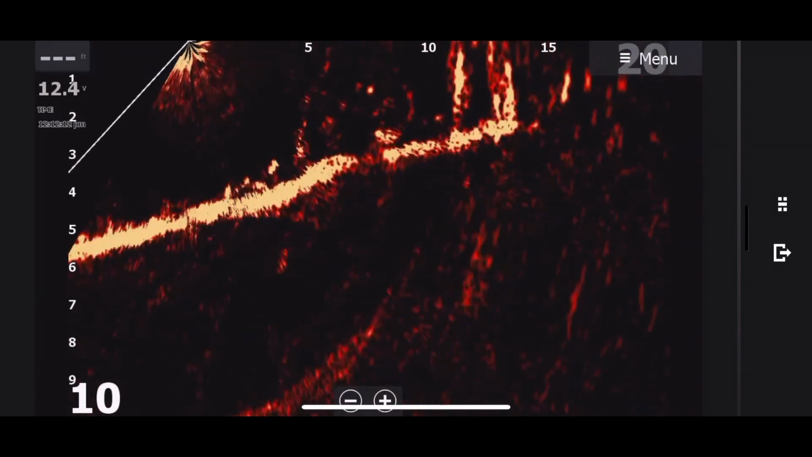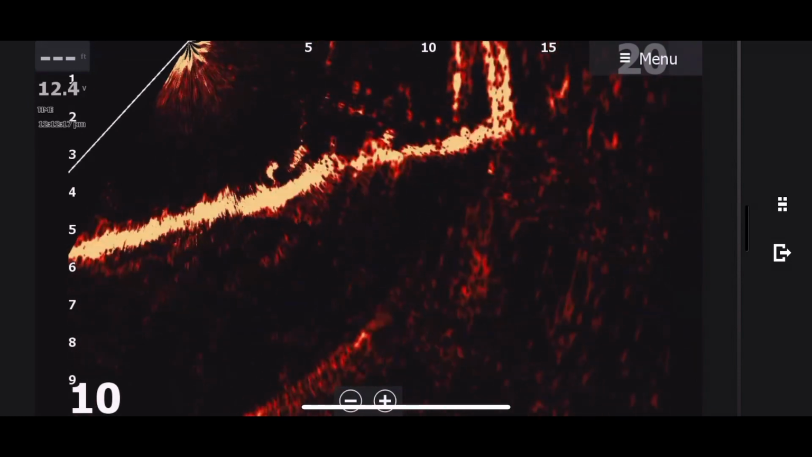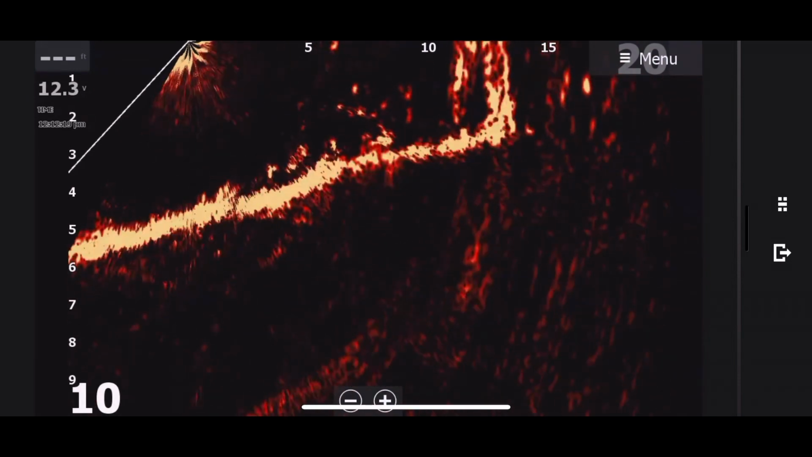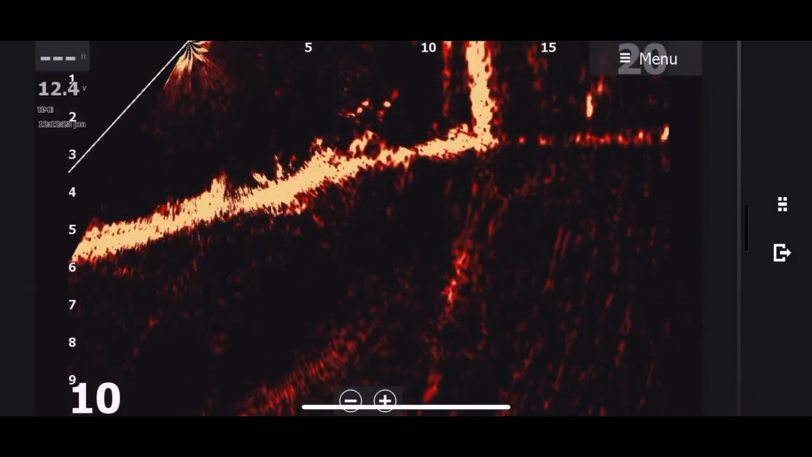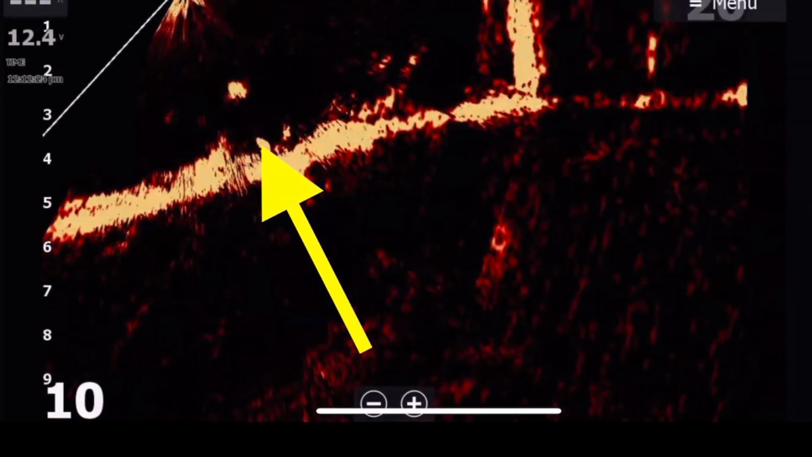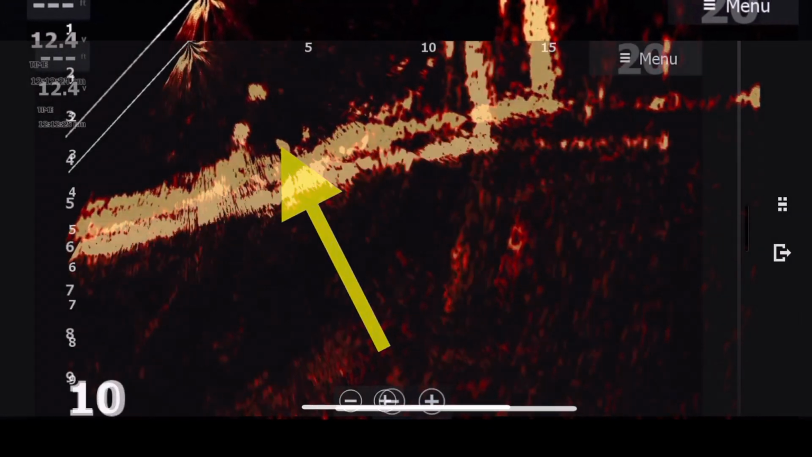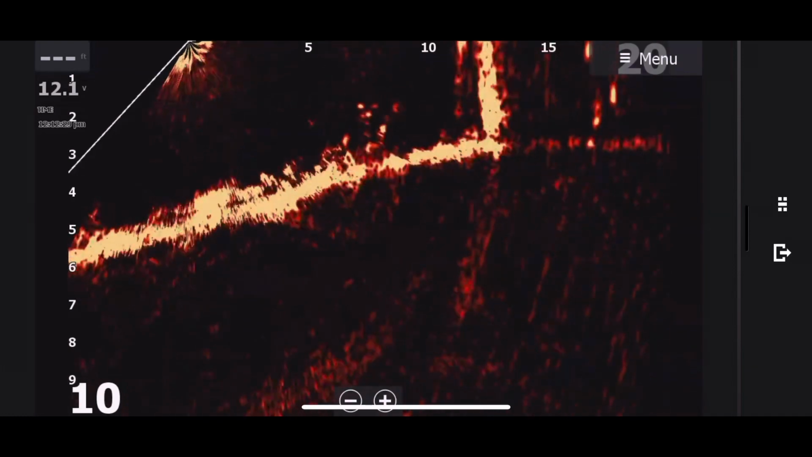And you'll notice right here, we've got lots of little small crappie and brim swimming along the bottom. I would imagine they're brim. We're all in shallow water right here. But I want you to notice what's coming up, and I'm going to point to it. He just came in the screen right there. That's a big bass. Now watch him, you can see his full body. Look at him turning. And what he's doing is he's defending a bed.